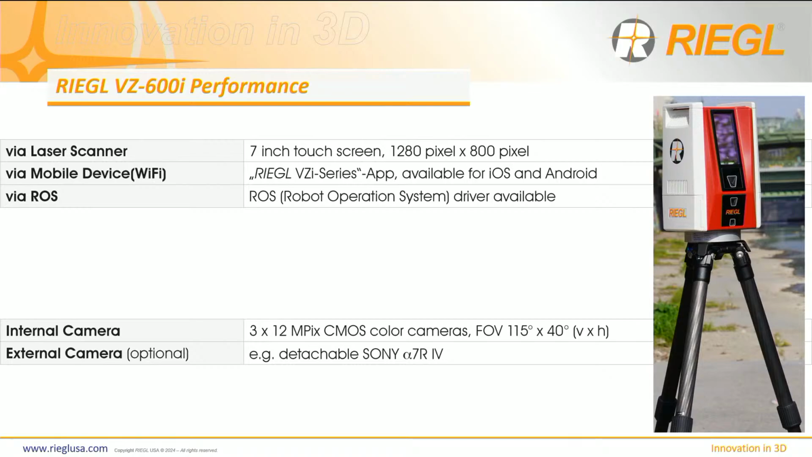Also very new to the 600i, and historically, if you know Riegl systems, is integrated cameras. We've always had external Nikon or Canon cameras on top, but for the first time in the Riegl TLS lineup, we have 3 internal 12 megapixel cameras, right? Nevertheless, we also offer an external Sony Alpha 7R4 camera, which is a proven camera in the photogrammetry world to be superior, with crisp images. So it's an option for our customers, and it just mounts right on top.